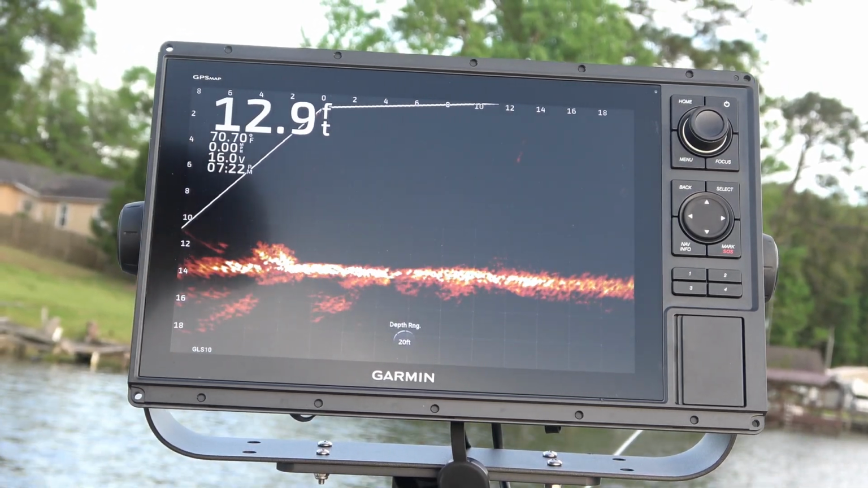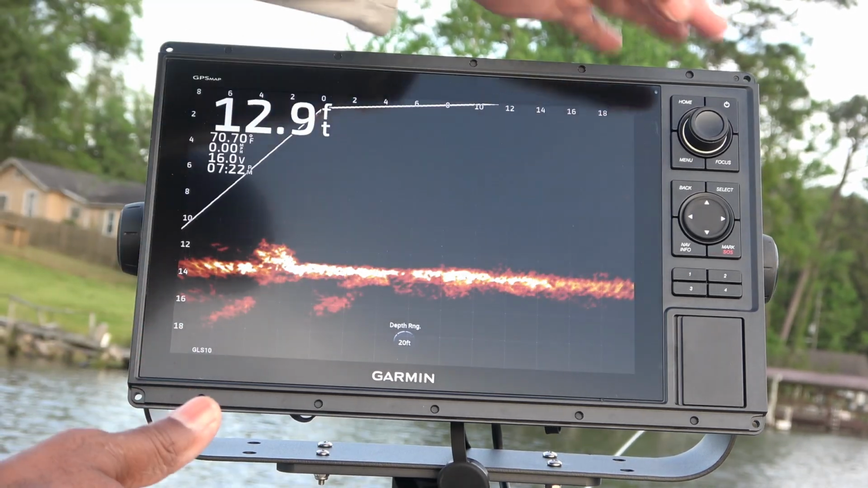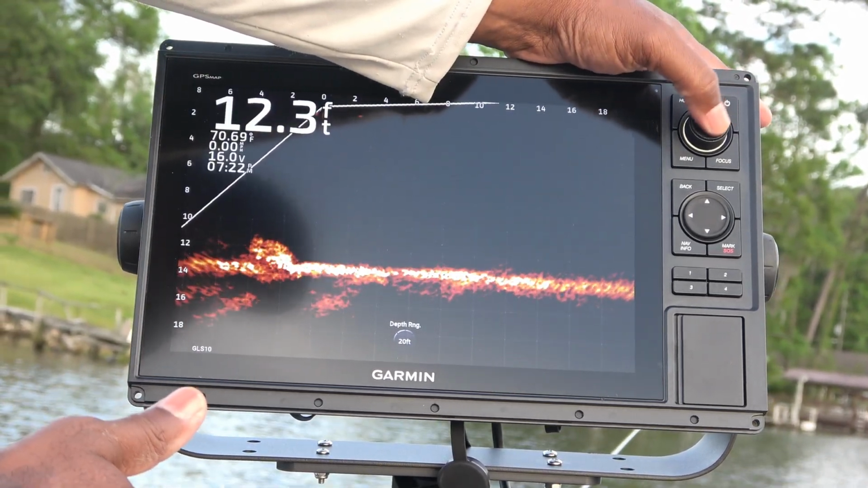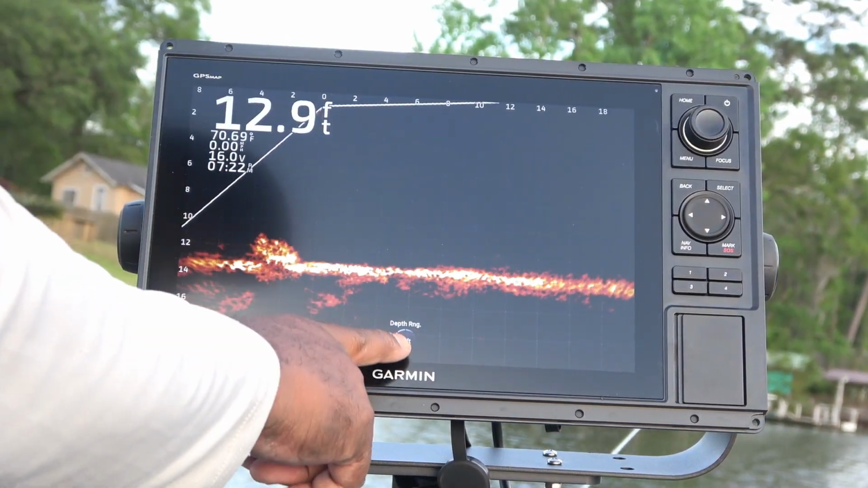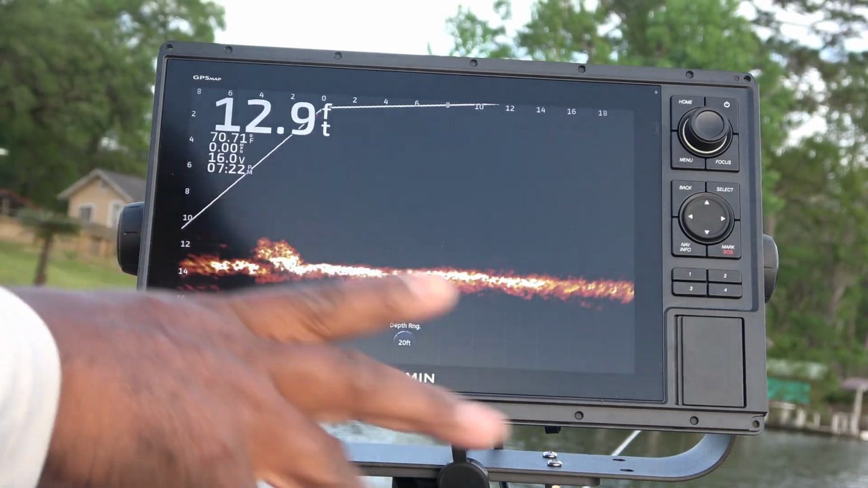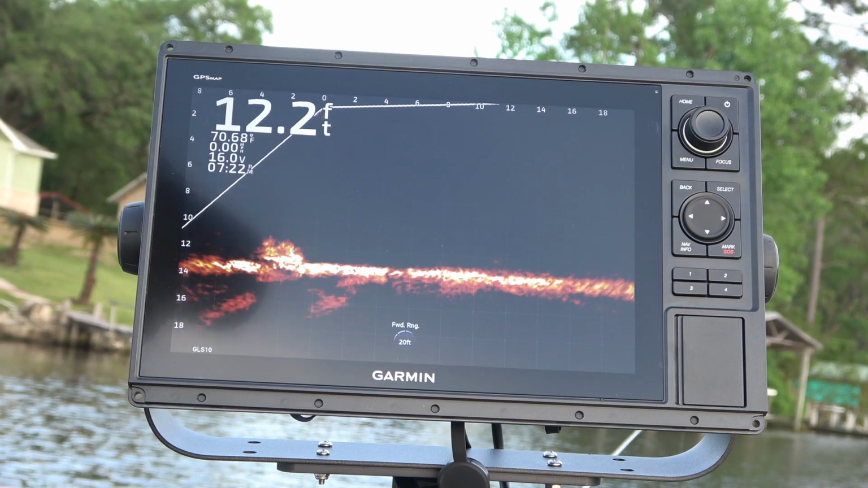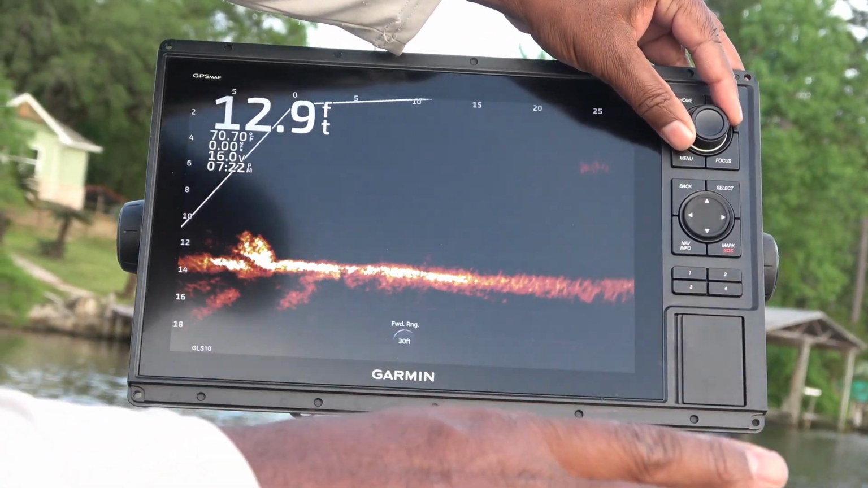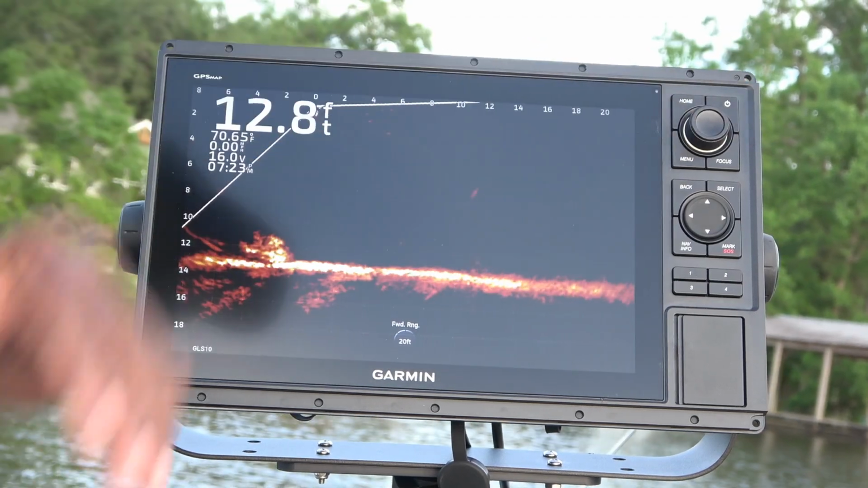So I like that. Another thing I like about it a lot is that by clicking this dial, this button, I can go, and I don't know if you can see that on the camera, but right now it's set for depth range. I'm going to click that once and it goes to forward range. So if I wanted to adjust my forward view, I can just adjust it by doing that.